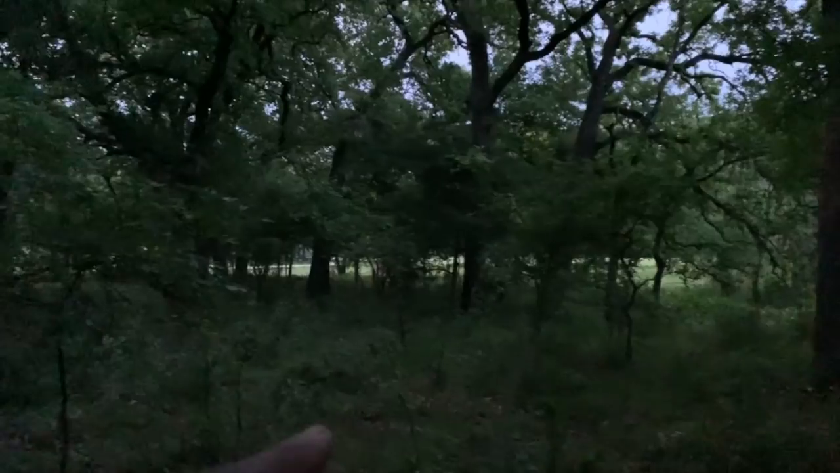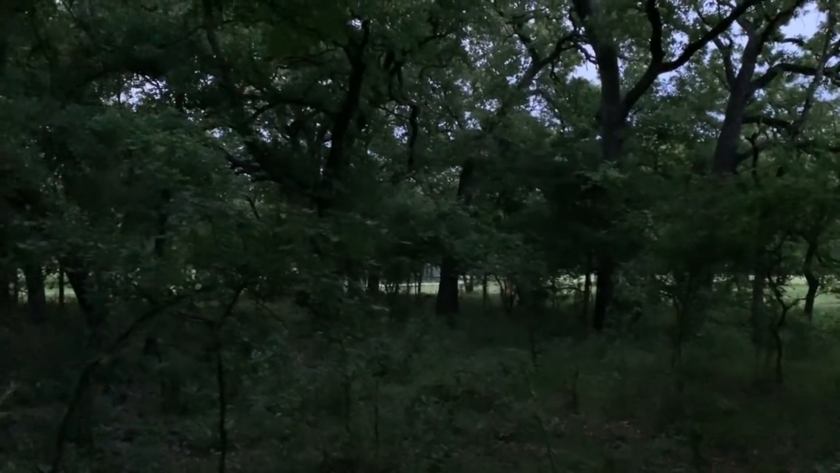So I wanted to come around over here where it kind of clears up, but the winds are coming out of the south. That's south, and the winds were coming out of the south, and I was worried he was gonna bust me. So I just ended up going back. And I came in not even 10 yards, and I got the cows up, and the cows got out of the way, and sure enough, it was a pig.